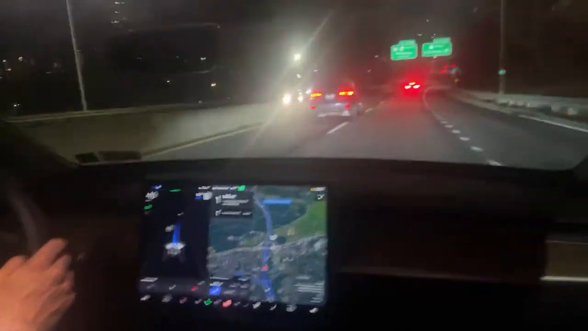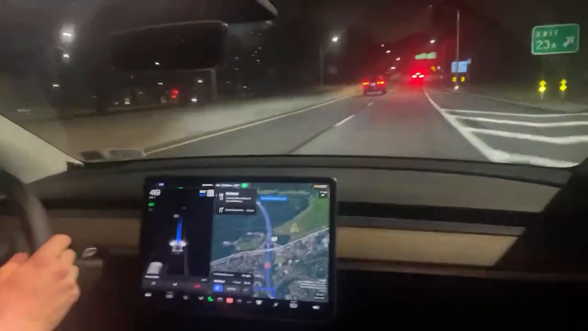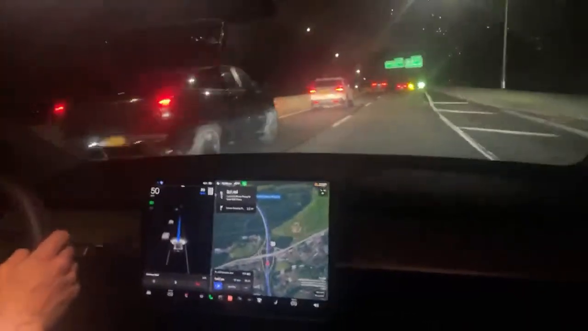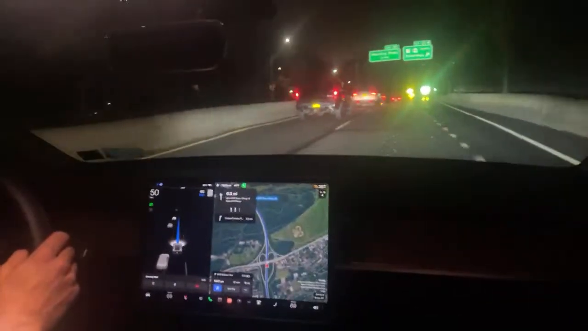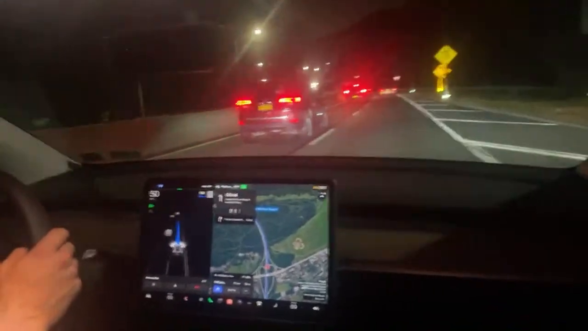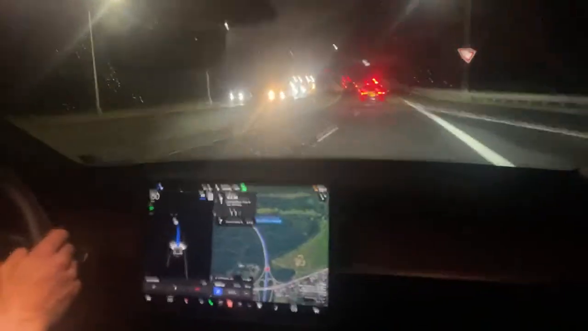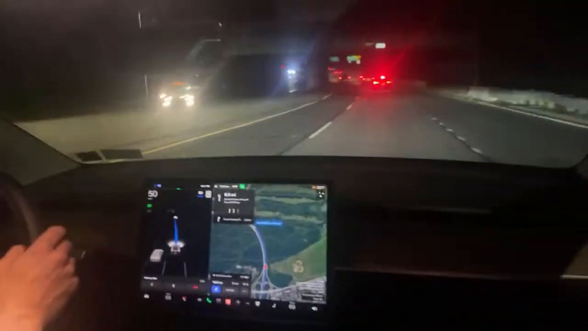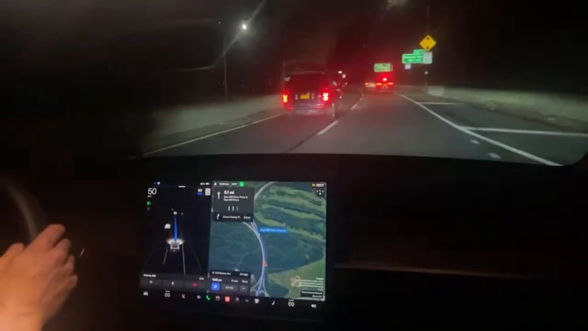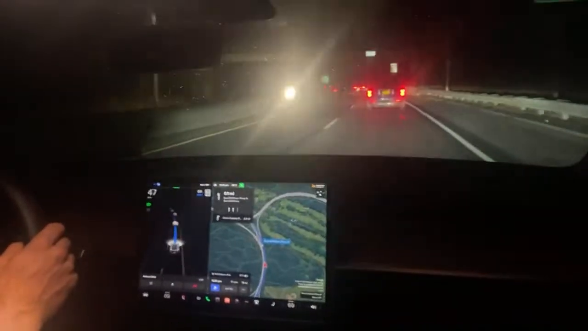I'm in New York, the Bronx, and I've been using the full self-driving for about a month and a half or so, 2 months, and I'm getting used to it. I actually think I like it. I don't like that every once in a while it definitely needs your attention, but because it's beta software, I'm pretty sure everybody understands that beta means that it's not ready for launch yet.